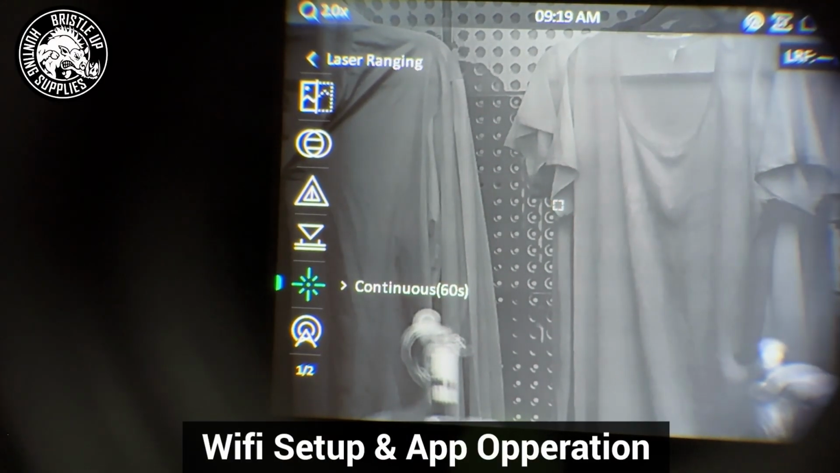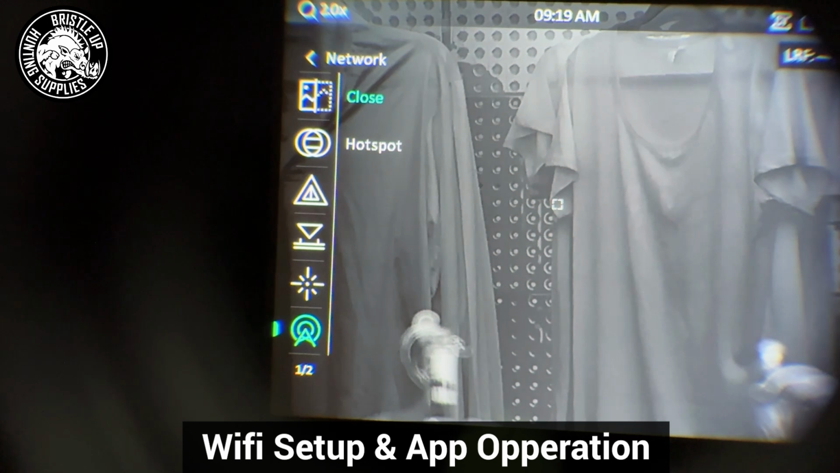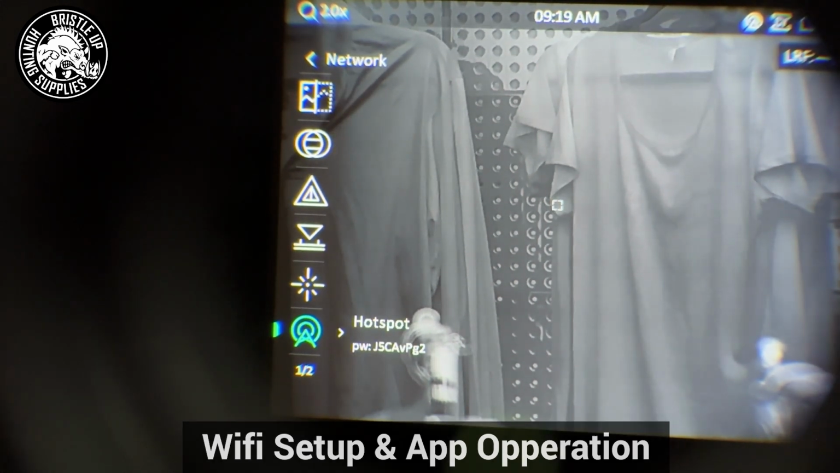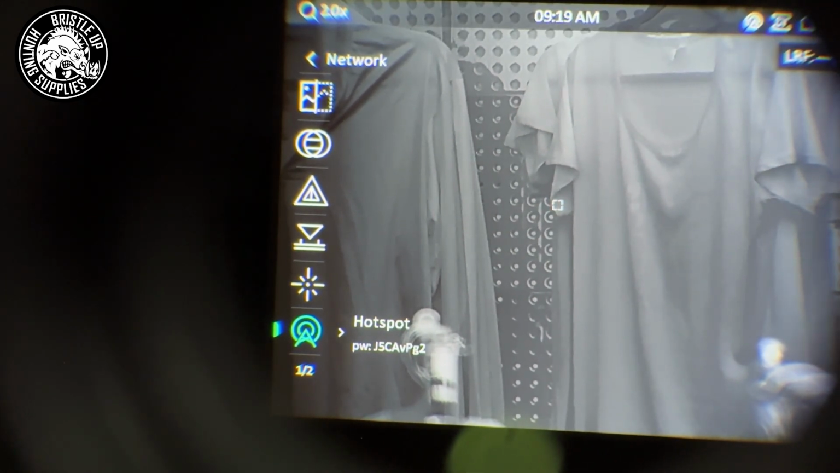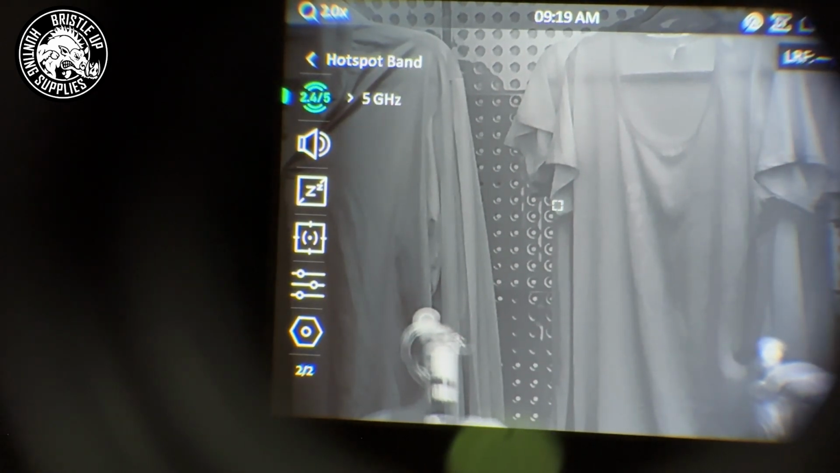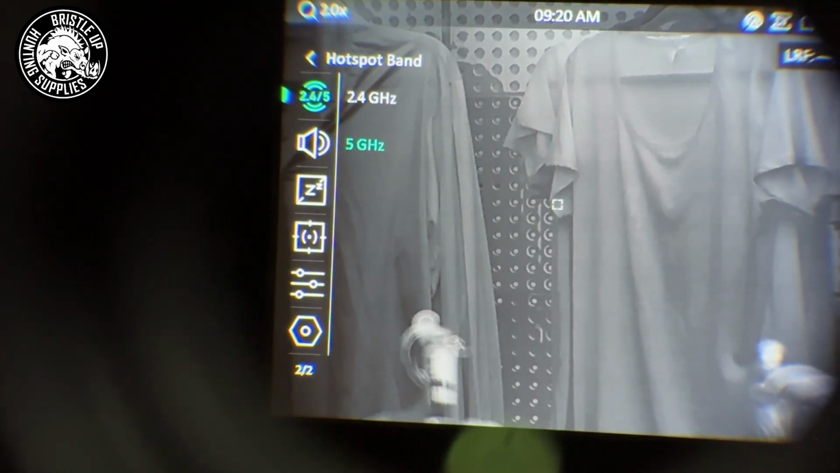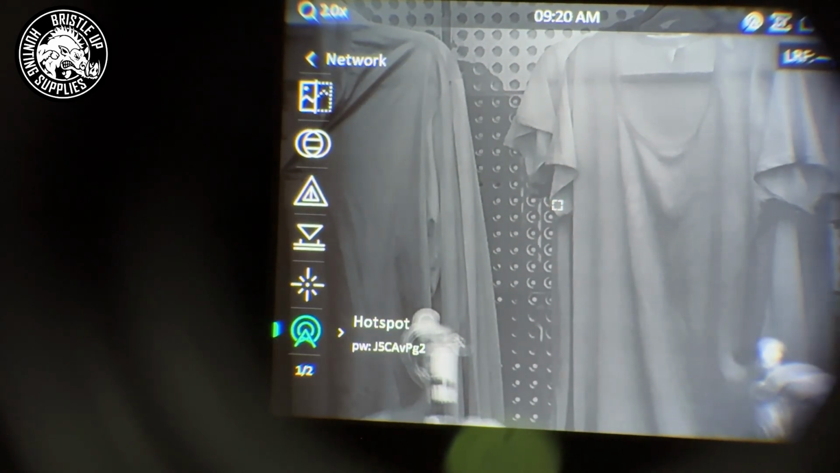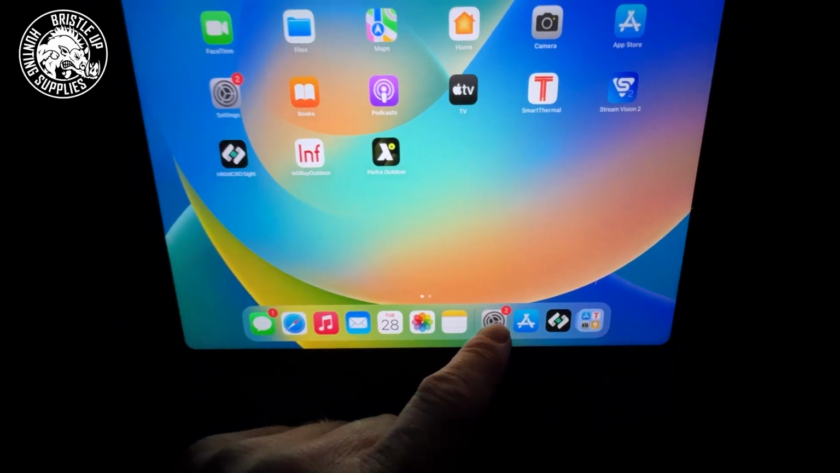Before you can connect your thermal to your tablet or phone, you will need to come into the menu system and turn hotspot on. So we'll turn it to hotspot and turn it on, and you'll see the password there. This is where they must be going to store the password now. Instead of it being the serial number, this is where you can find it. We go down and it'll take us to another lot of menus, and here you'll see the hotspot band. We can actually change it between 2.4 GHz and 5 GHz, and you definitely want to use 5 GHz if you're remote mounting.